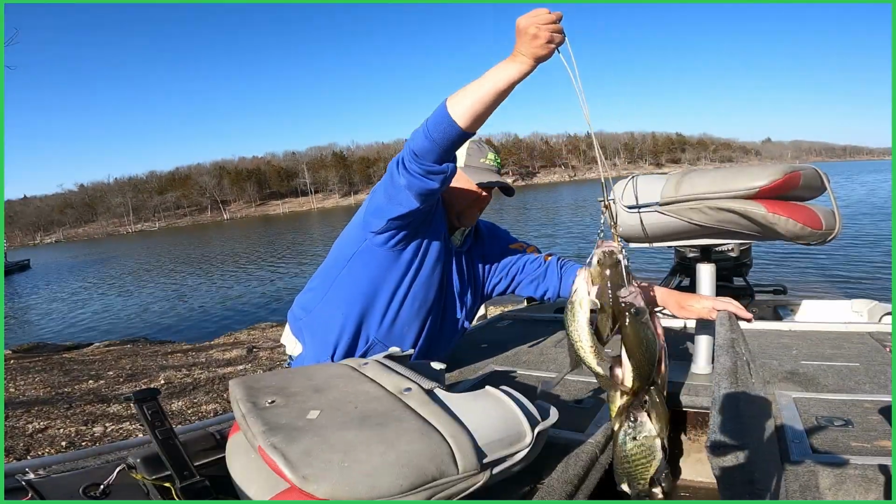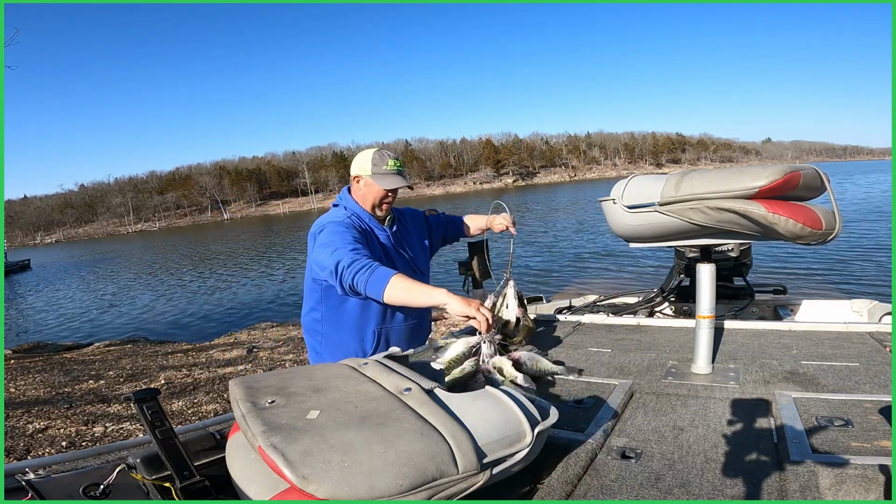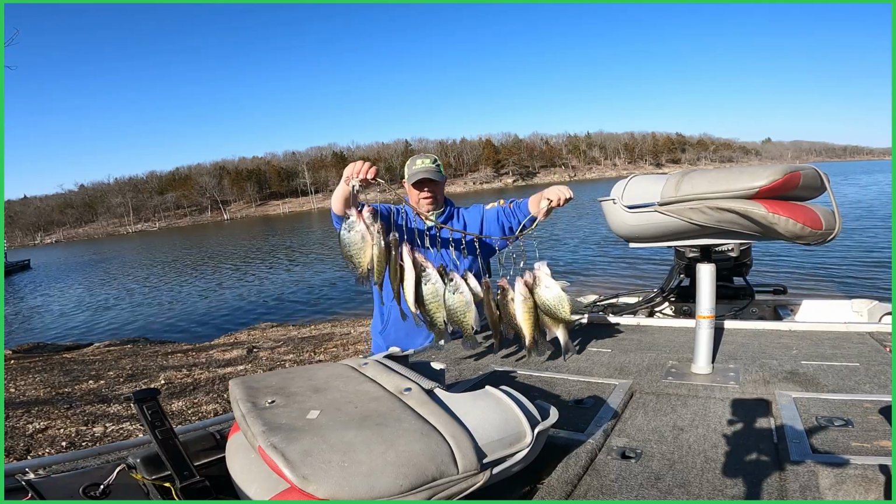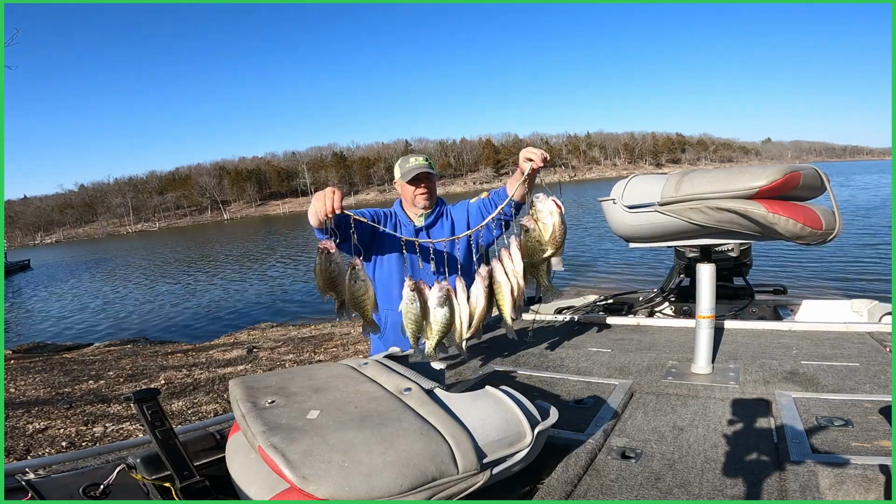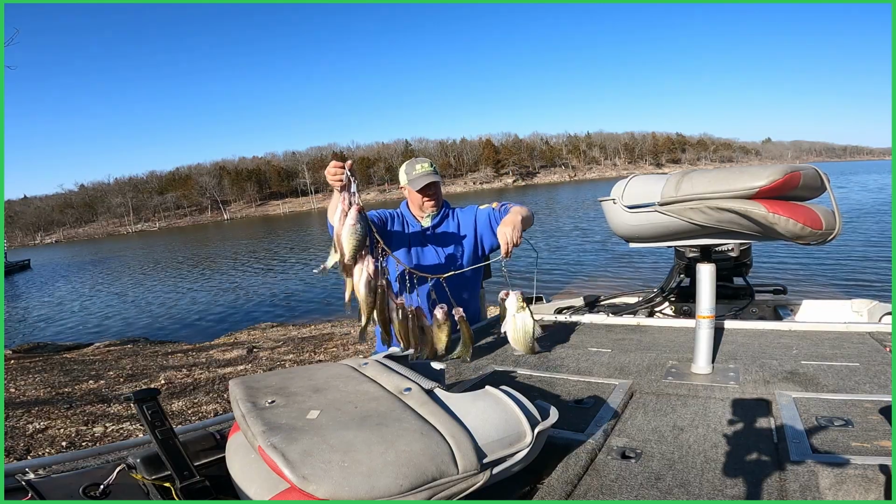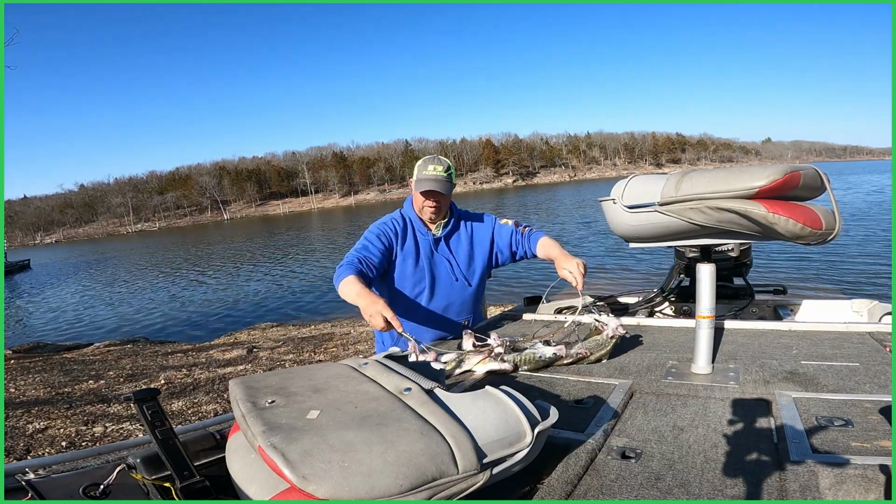Well guys, we got us another nice limit of crappie today up here on Pomme De Terre. Had some pretty nice ones today. I threw back a lot of the smaller ones. Got 15 crappie, 1 white bass. Whoop. So I had a pretty good day.